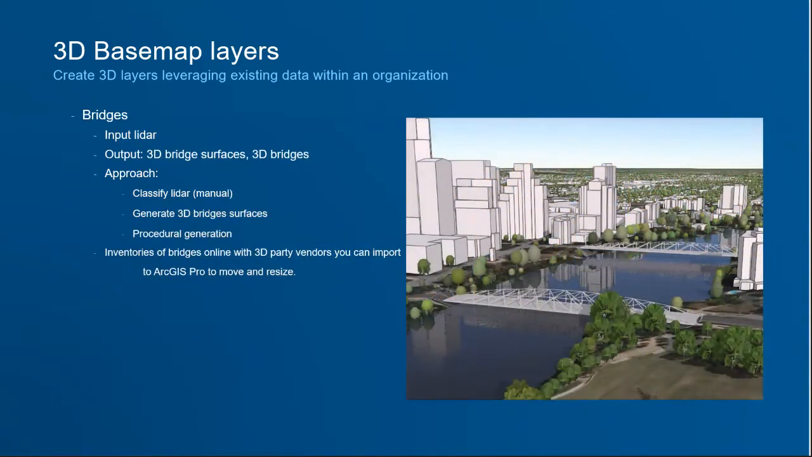Bridges, as I was saying, are basically a lot like the buildings, except you're just getting a flat bridge or a curved bridge, and then you're using the procedural rules to build up the architecture that goes above it. Another thing I've done on some of my scenes is look at third-party vendors. A lot of times you can import those from like SketchUp or other places, and then find a bridge that's similar or the exact bridge, and then usually you have to adjust or resize it slightly so it matches your LiDAR, and you can get a very nice bridge that represents the bridge that you have without putting a lot of work into it.